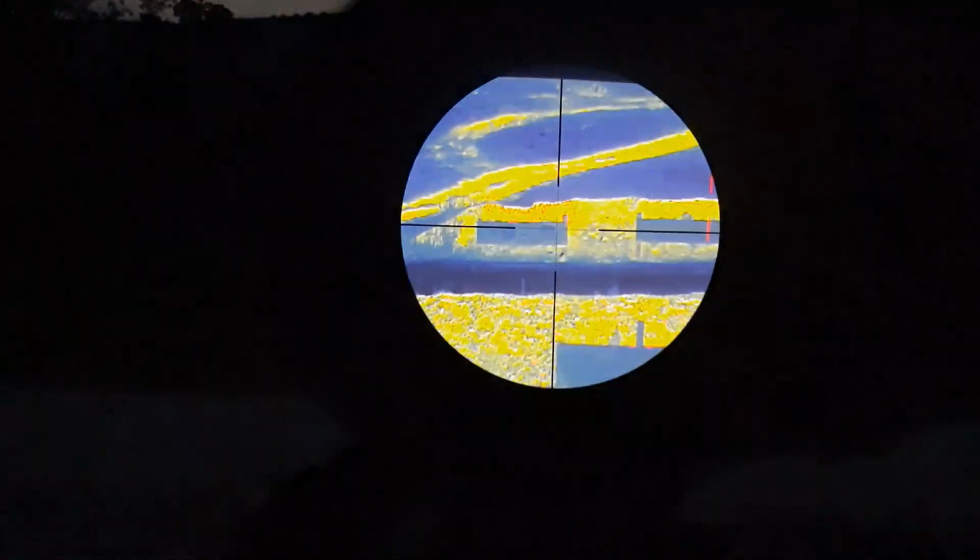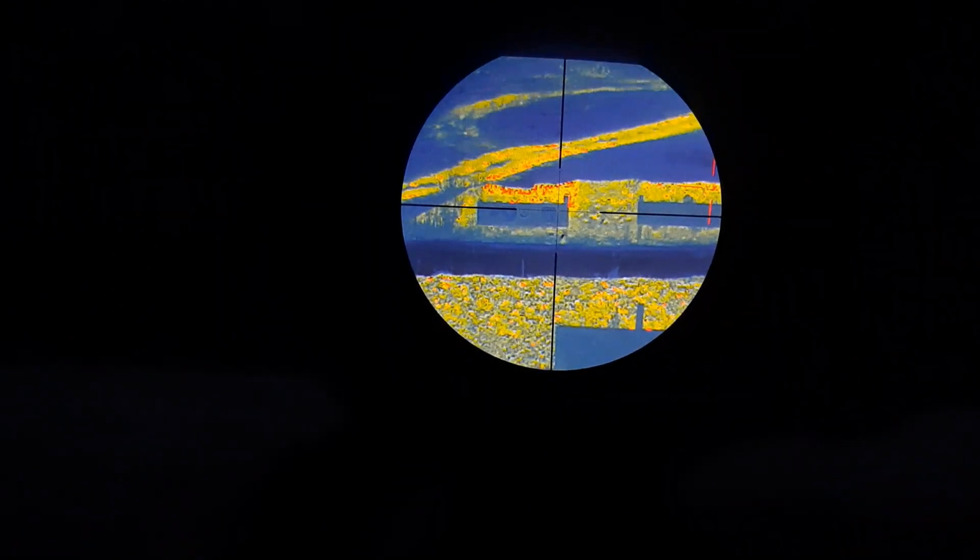So we're looking at 100 yards now, and you can see there's quite a bit of details. You can see the berm in the back, and you can see that it's red, and that's because it was hot. And you can see the backer board. You can actually see the targets on the backer board itself. You can see the black squares on the backer board, and you can see the details.